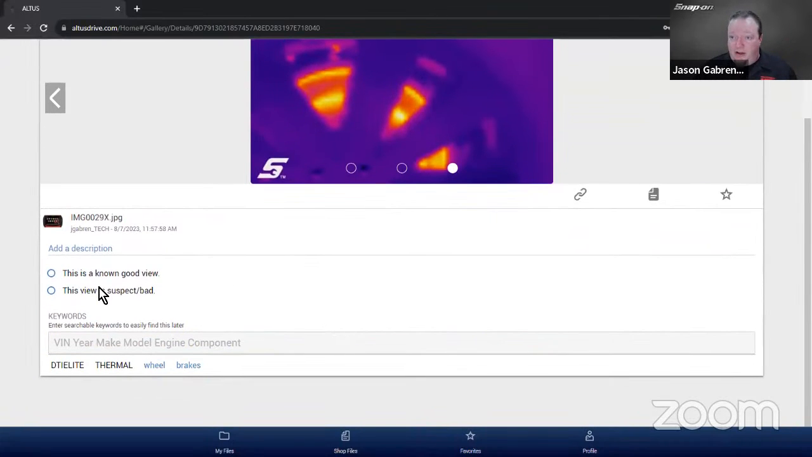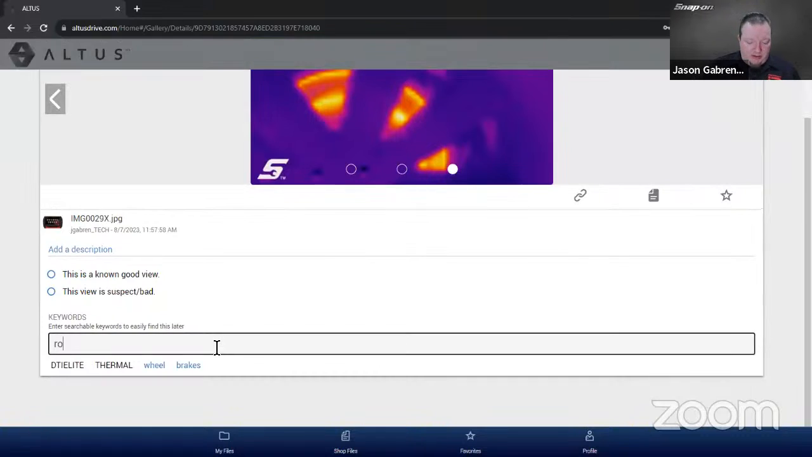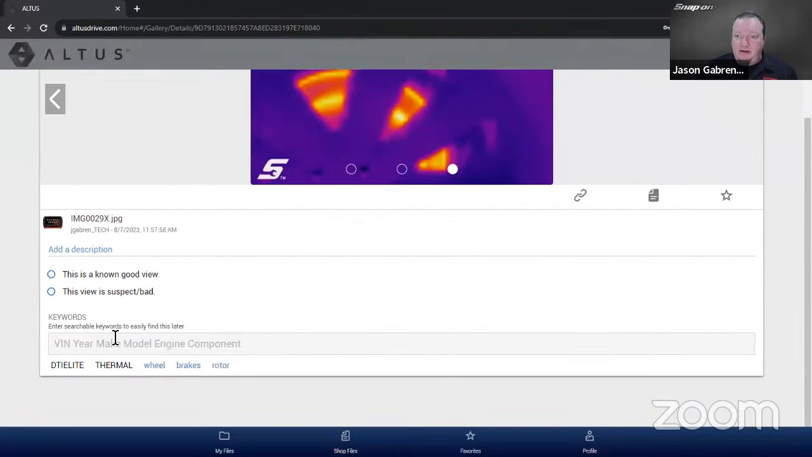I can mark it whether or not it's known good or known bad. I can also tag it. So I put in wheels and brakes. Rotor, I could put it in there, I suppose. Rotor. And any of those become searchable terms.